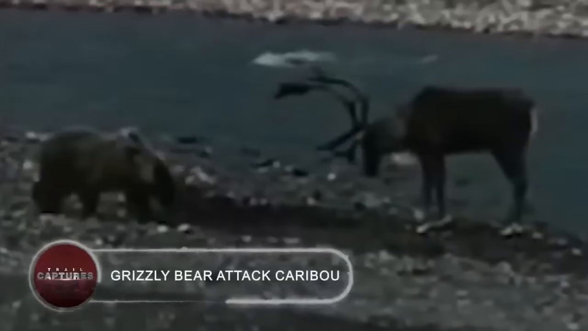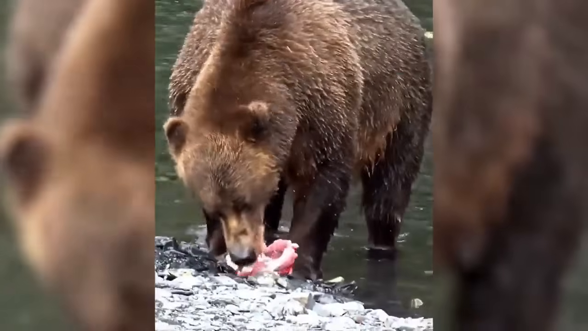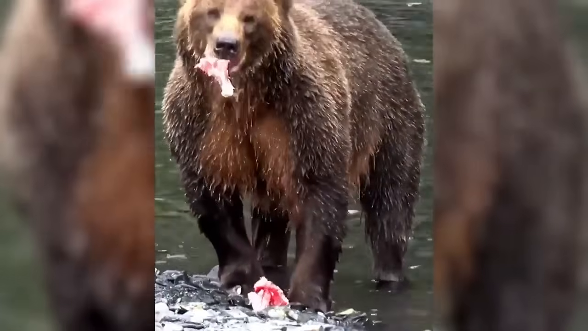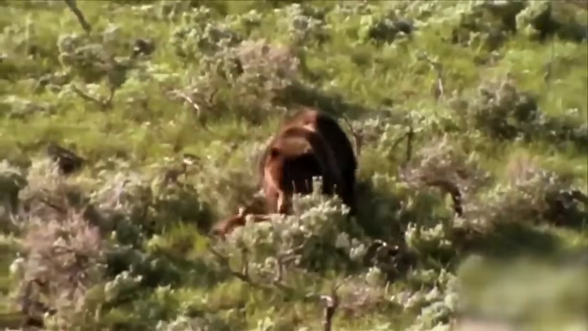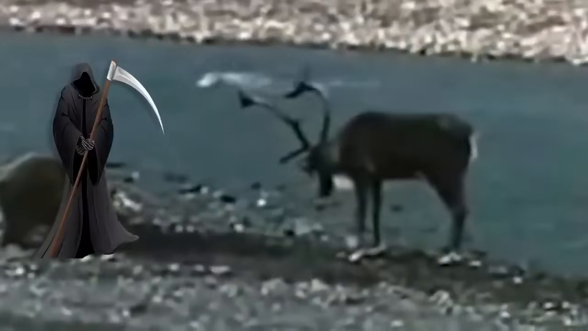Grizzly bear attacks caribou. This time, it's a caribou. Grizzlies are no doubt the most determined animals when it comes to feeding their empty gizzards. And coming up with different strategies, they really don't give their opponents a chance to strike back. Drinking water from the stream, the caribou found itself standing in the face of death as a bear was aiming at it, striking with its massive antlers and running off to the other side.